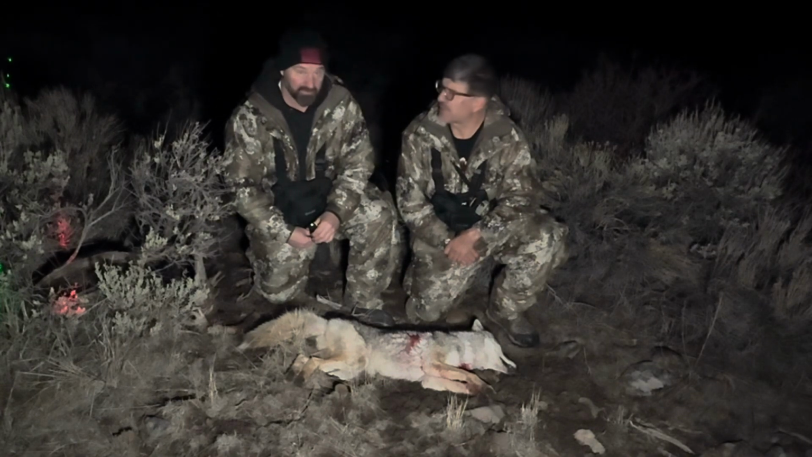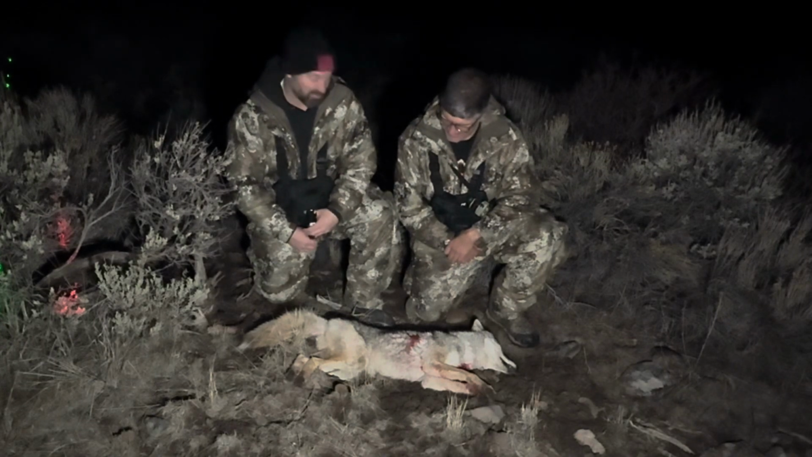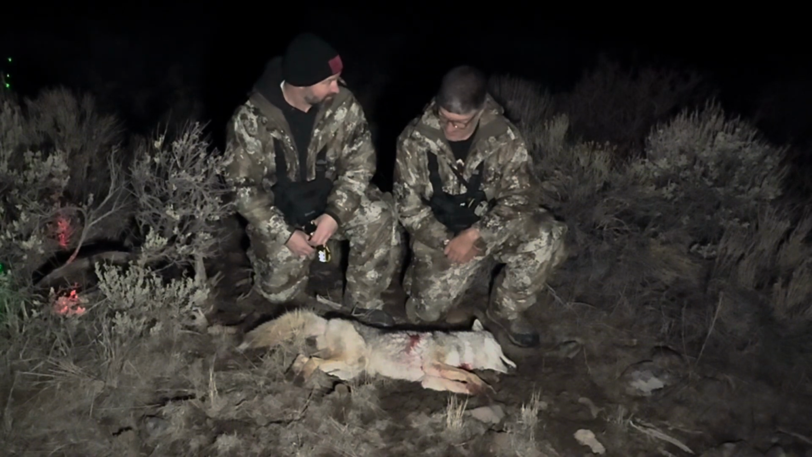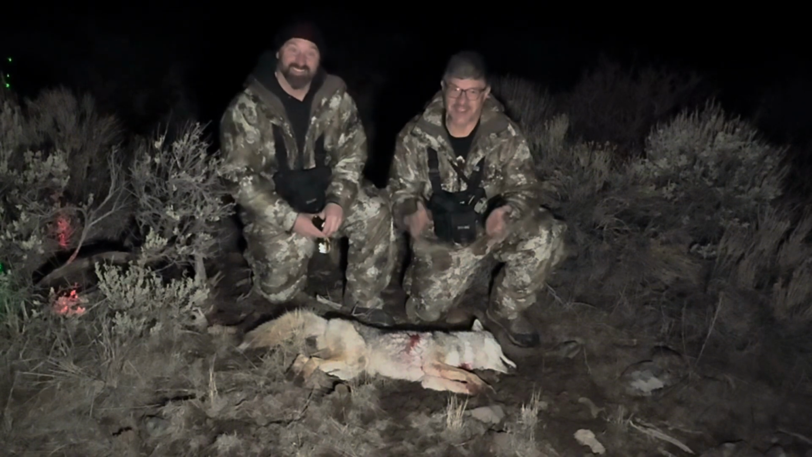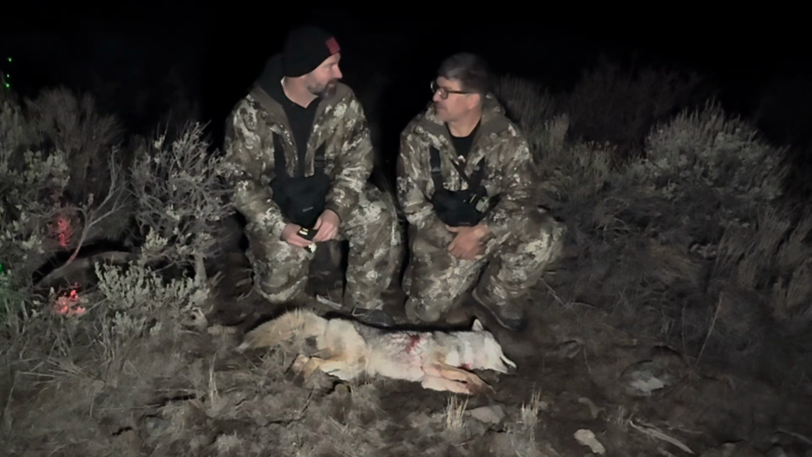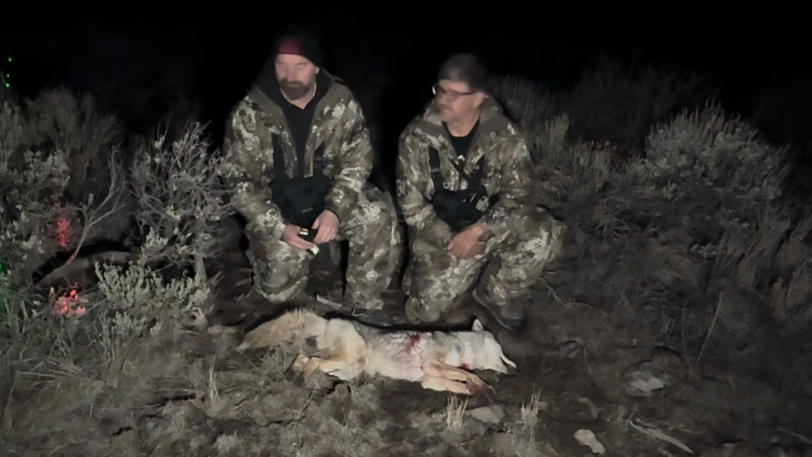How far was he when you got the shot? I think probably right around 77 yards. Something like that, which is great. It was just the perfect situation. We actually had that other one in the background. I was hoping we could have a possibility of a double, but he never showed again. Like this guy was out and couldn't wait.